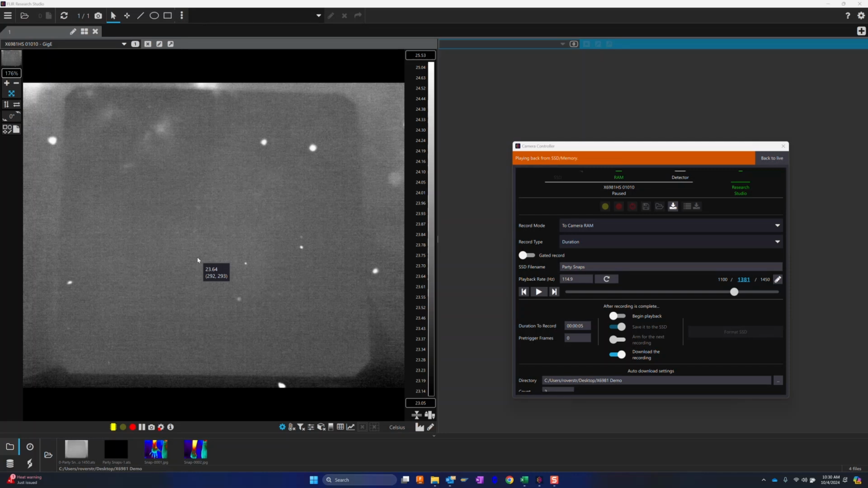So let's take a look at the third way to get data off of the SSD, which is to physically remove it from the camera, insert it in the USB adapter, and plug that into the PC that you're using. So I've done that, and if we go to the bottom left-hand corner of FLIR Research Studio and click on the disk platter icon, you can see that it says HSDR SSD files. If we click that, we can browse the contents of that SSD. So it just has our one movie on there right now.